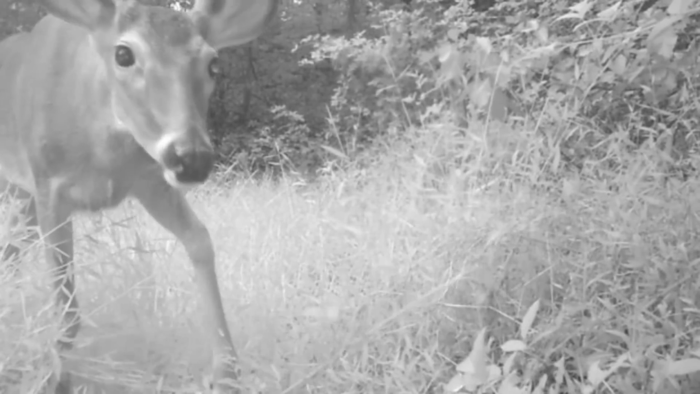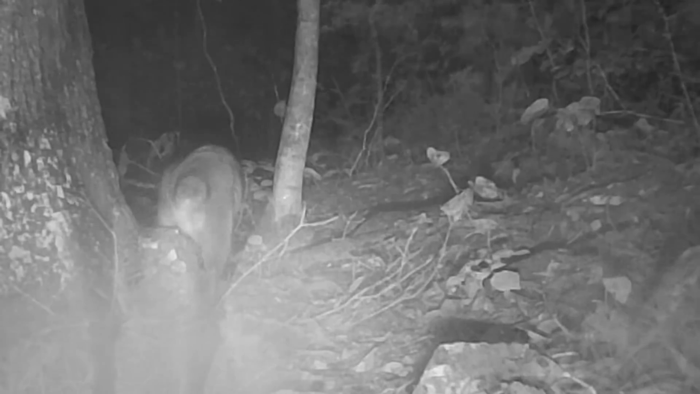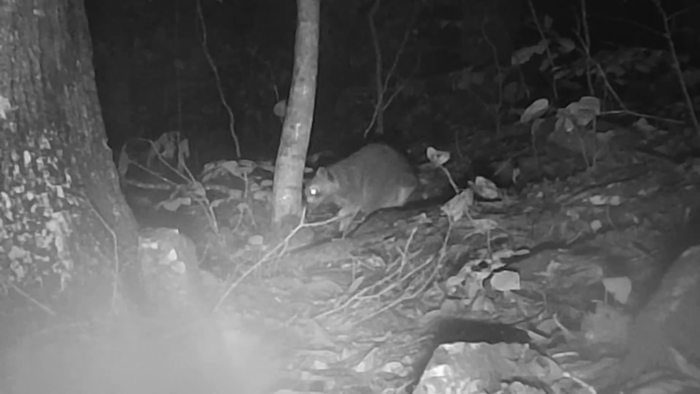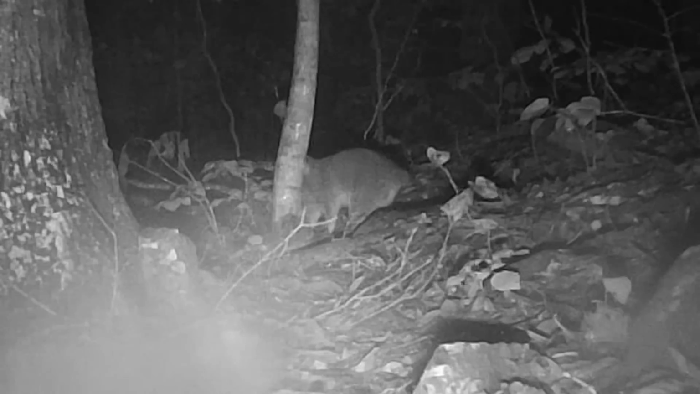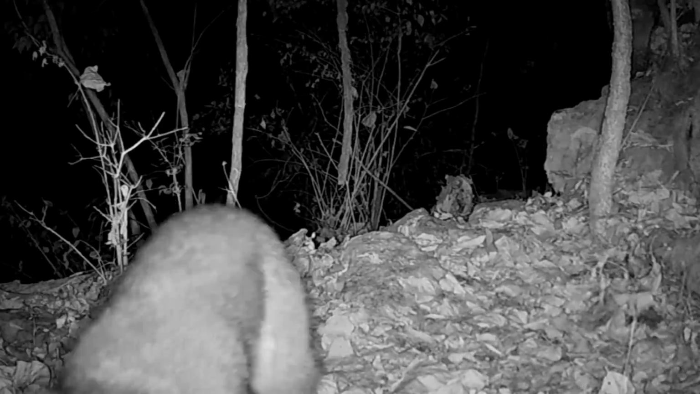He's just browsing right up to the camera. Kind of curious what it is. Looks like a 5-pointer, don't it? Funny rack on it. Better picture. Come dark, there's old No-Tail making his way down through the ridge, checking things out.